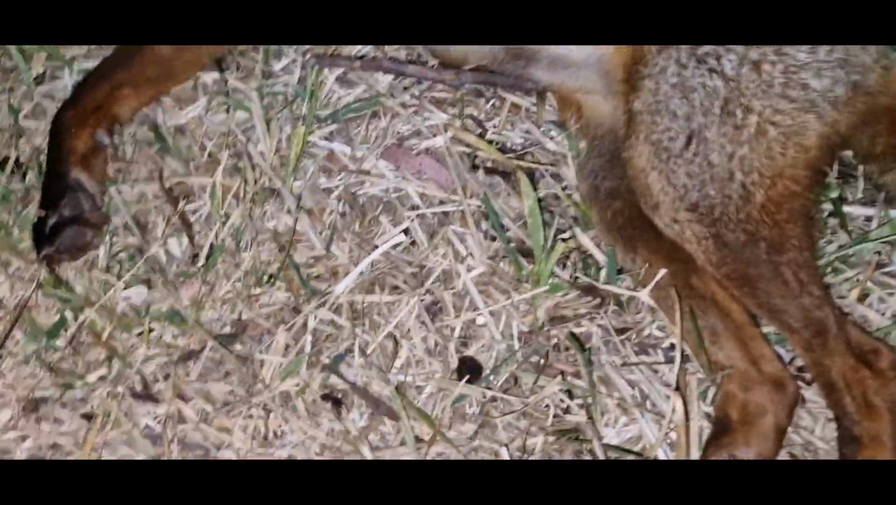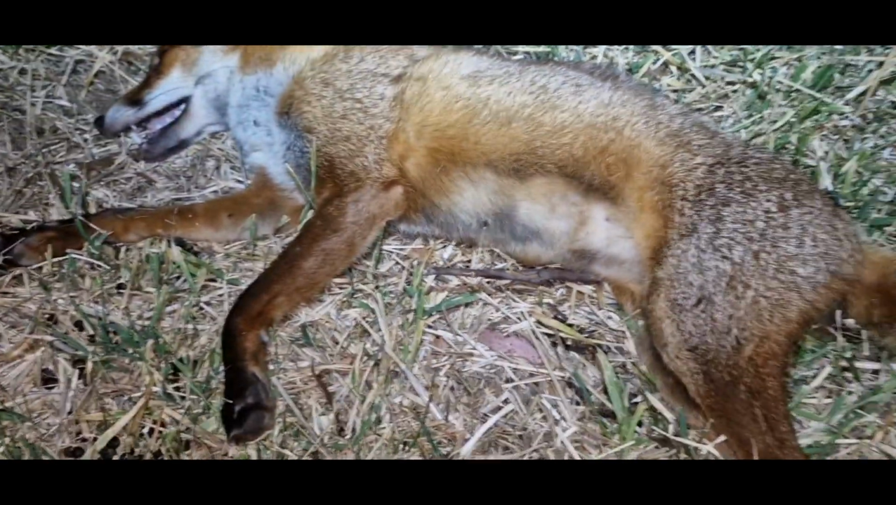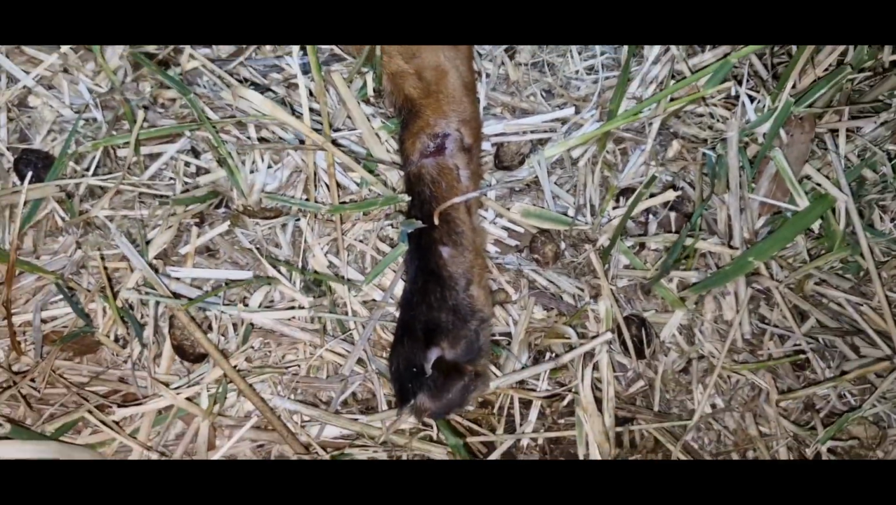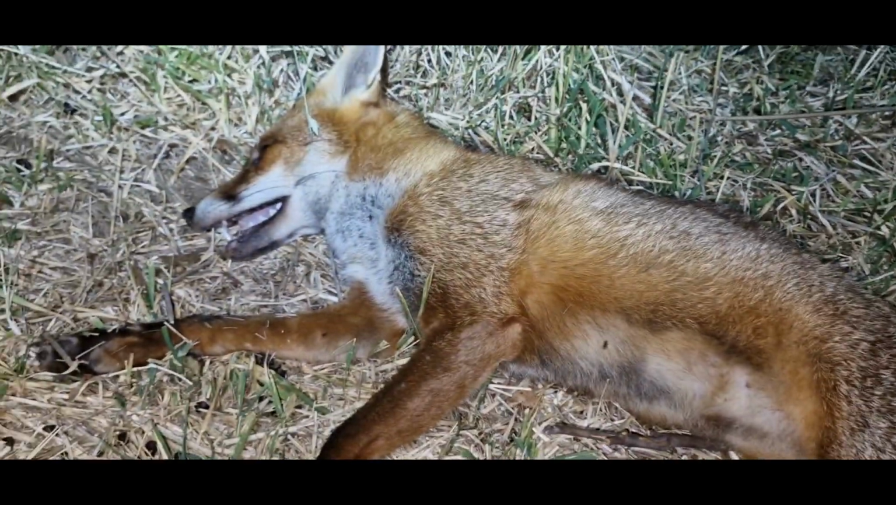Alright, second fox for the evening. What have we got? Another vixen. It must be a young vixen. It doesn't look like she's had pups this season. I just noticed there's something wrong with her back leg there too. It's like she's been in a scrap maybe or cut herself. Anyway, probably going to be the last one this evening.